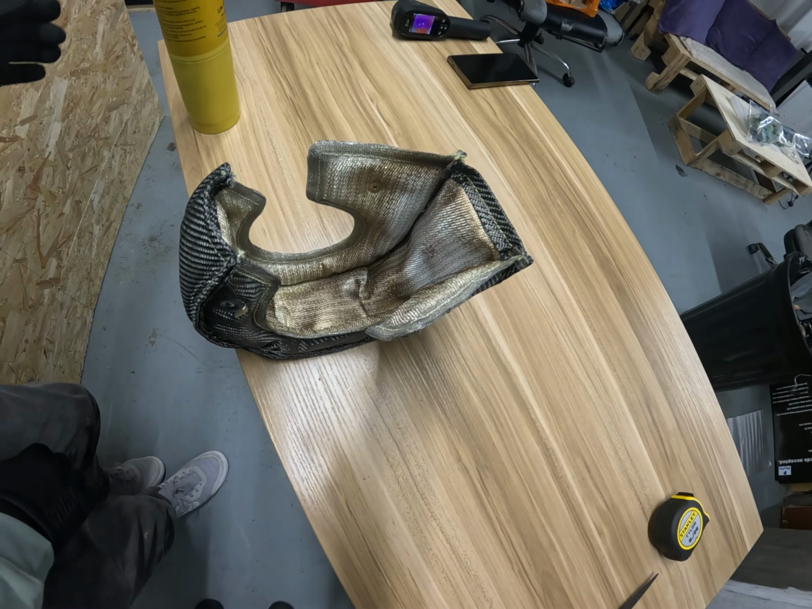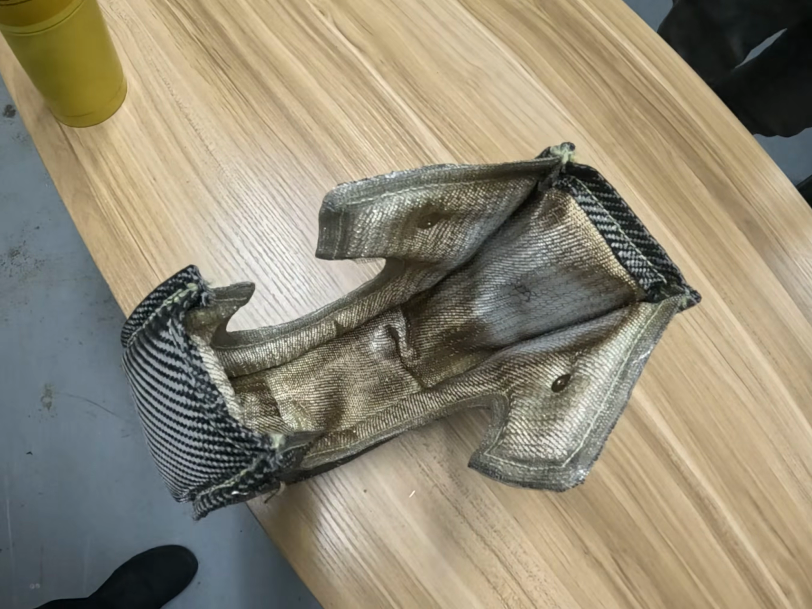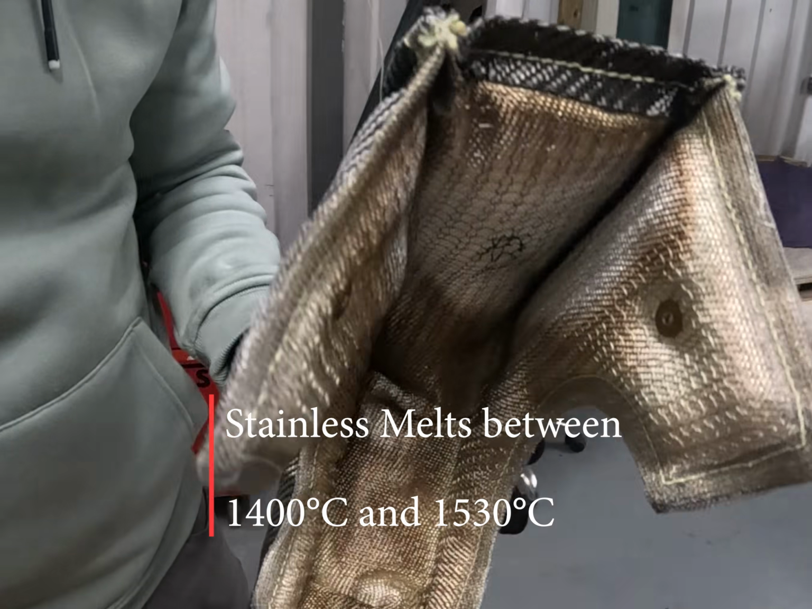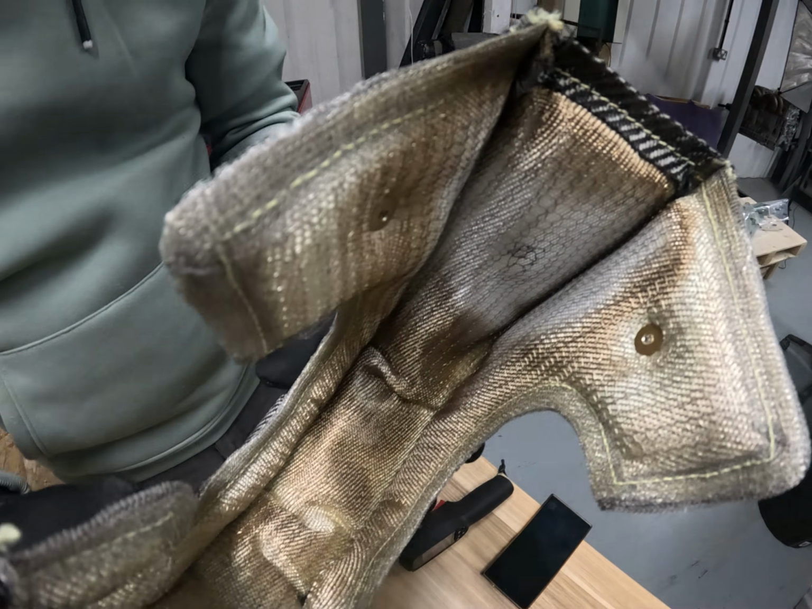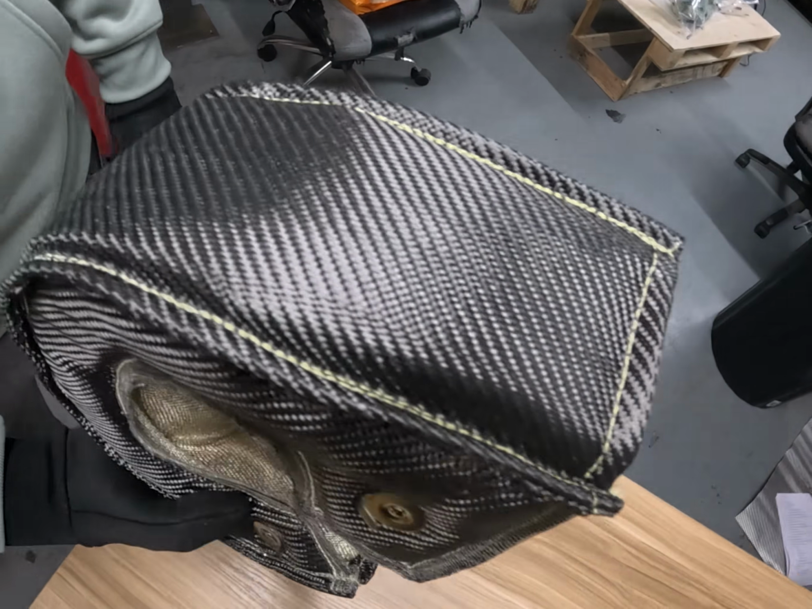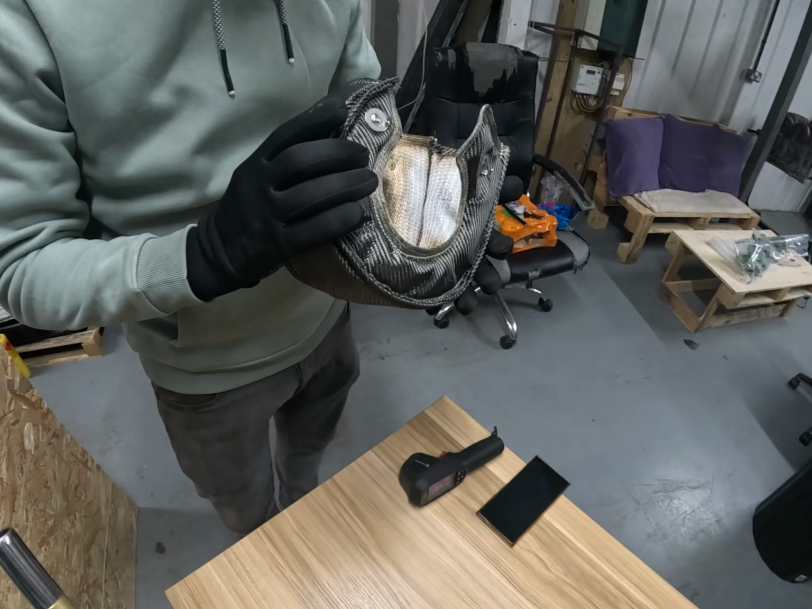We nuked it for a solid 3 minutes. See where the inner bit got a bit too close at one point. That is thousands of degrees. Yeah, that's over 1,000 degrees easy, especially to melt metal like that. Right, let's have a nice look inside. So other than it just going brown around the outside and a bit whiter there, what's the outside like? Nothing. Can't even tell. Absolutely nothing. Also, you can still put your hand on it. That got to thousands of degrees and you can just hold your hand on there without an issue.